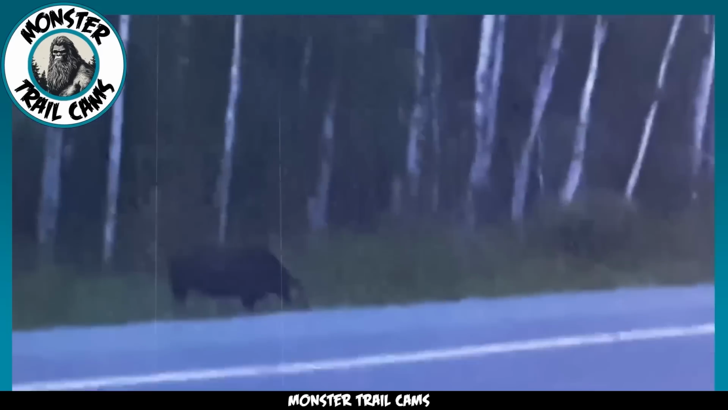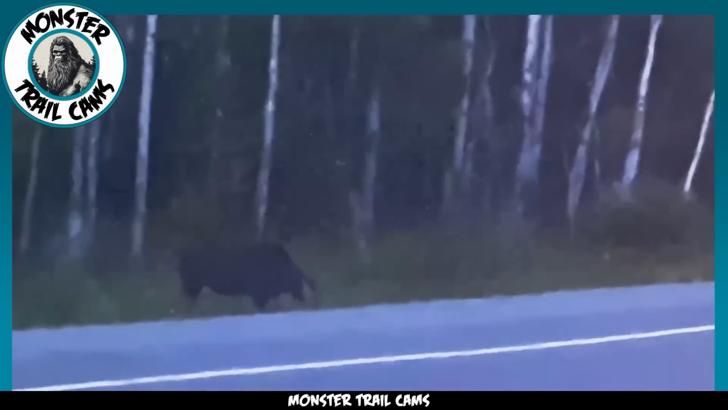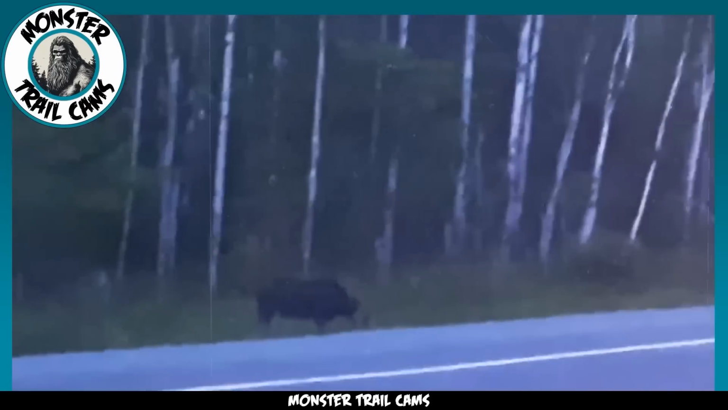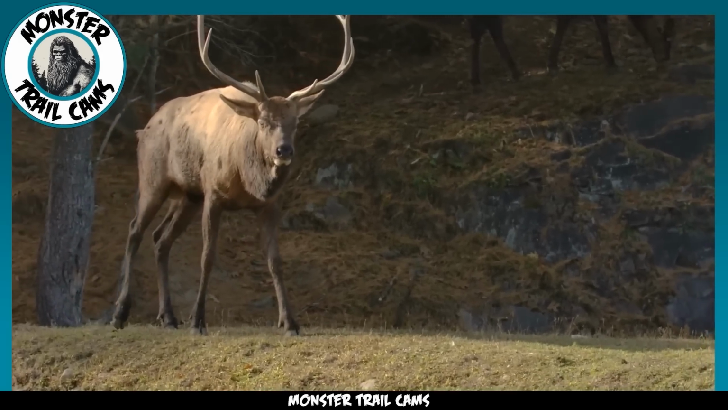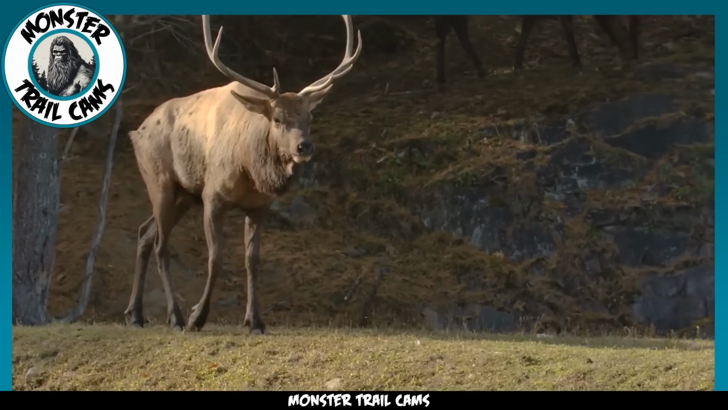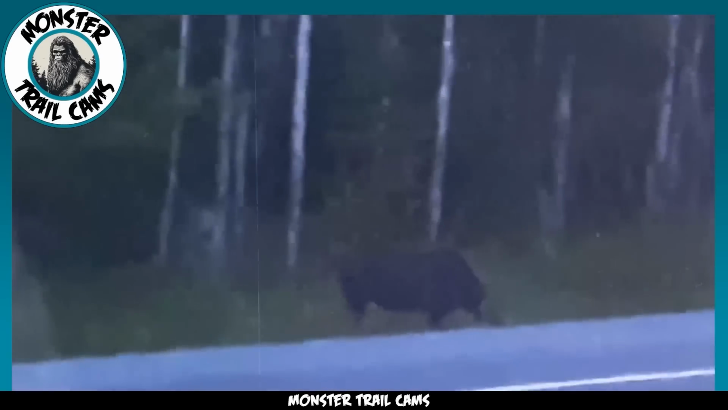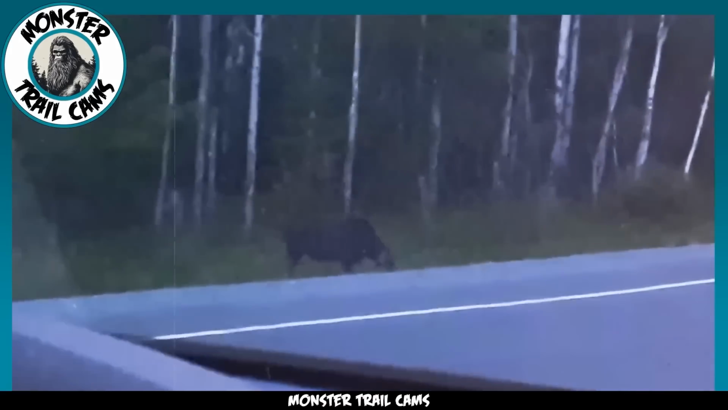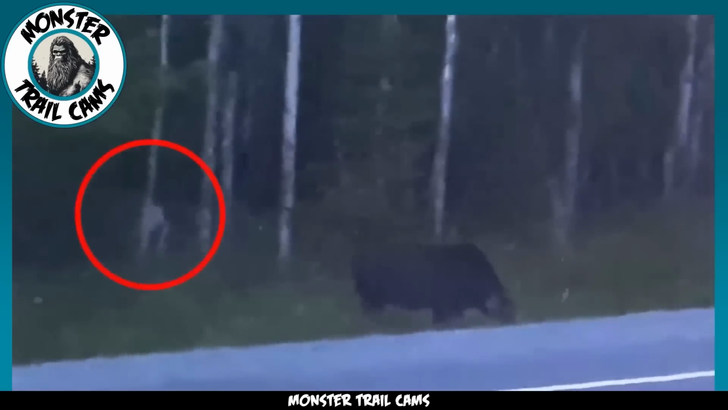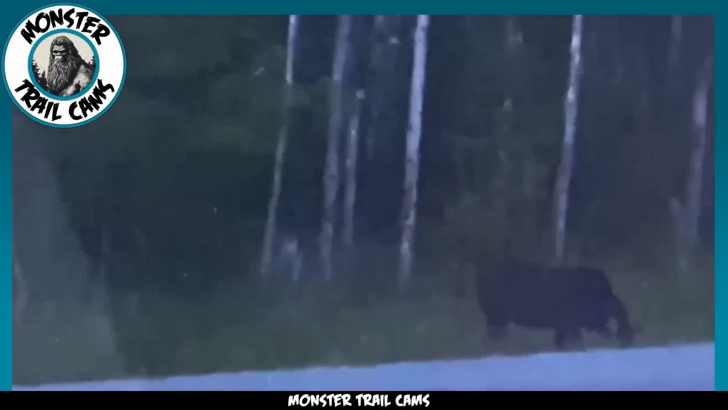In this footage, captured from the vantage point of a car parked alongside a road, we are initially drawn to the serene sight of a female moose grazing near a ditch. The moose, with its majestic stature and calm demeanor, is a symbol of the wilderness. However, as we immerse ourselves in the scene, our attention is subtly diverted to a series of movements in the periphery. If you shift your gaze slightly to the left of the moose, within the dense foliage of the trees, you will notice something stirring.